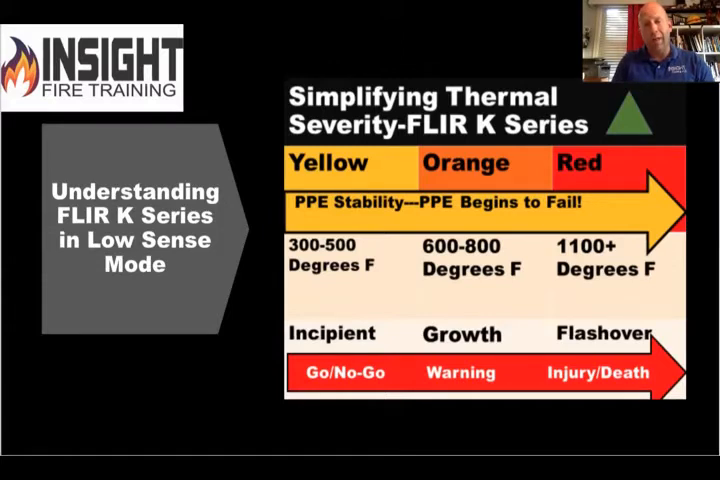So you need to kill that heat where you're at and kill it where you're going and get those gases and heat off the victim. So if you see yellow or gray moving fast stuff, you want to get rid of it. If you see orange and red, you're in a bad place because look at your temperature ranges.